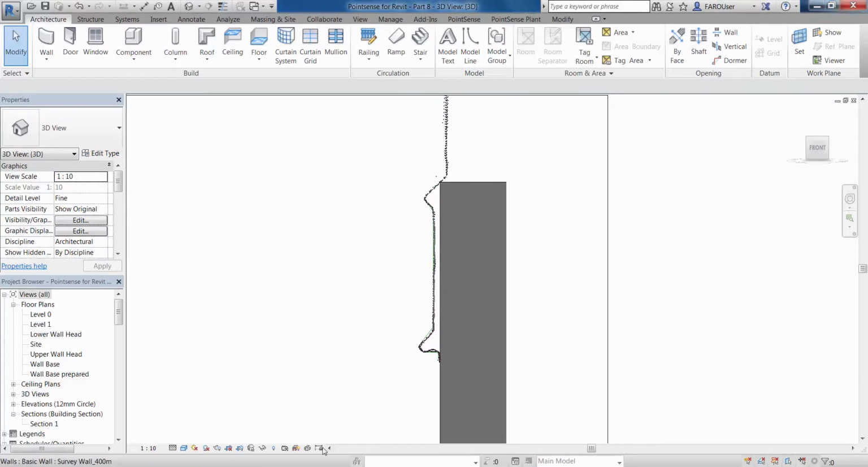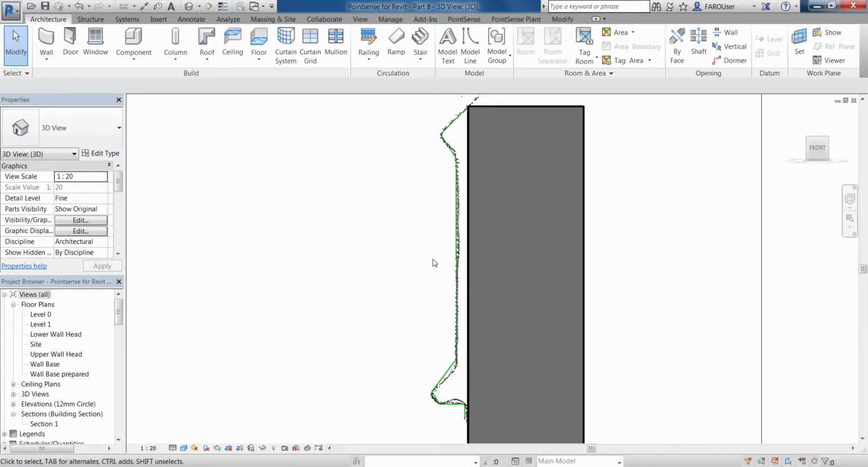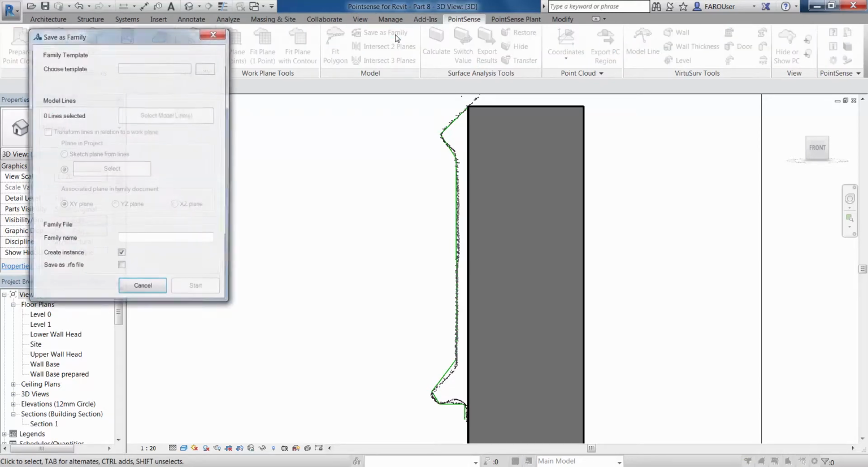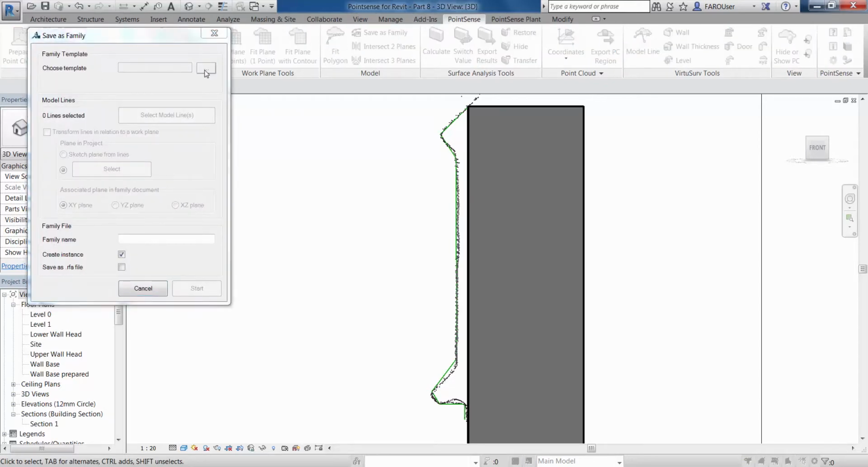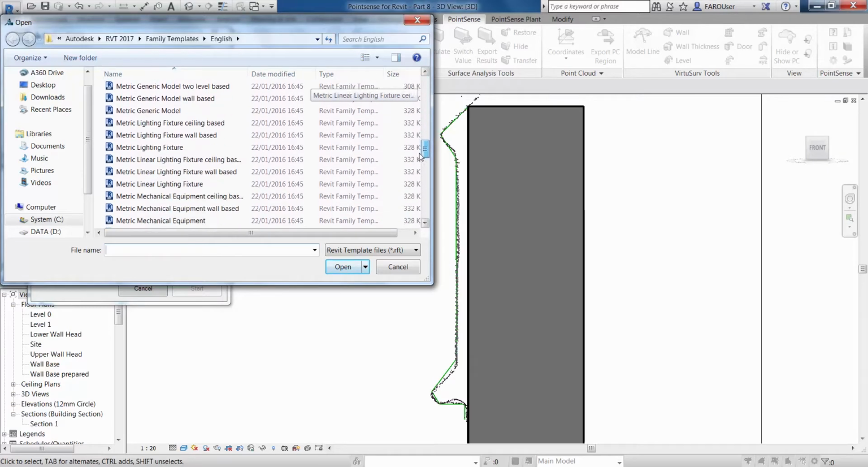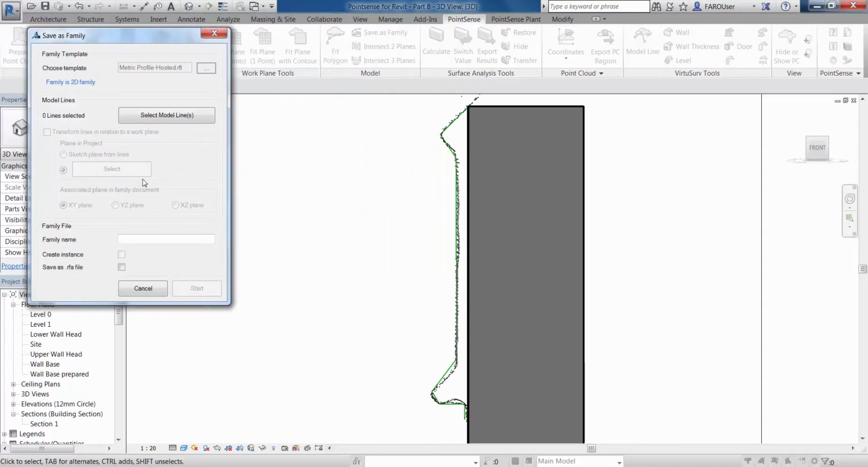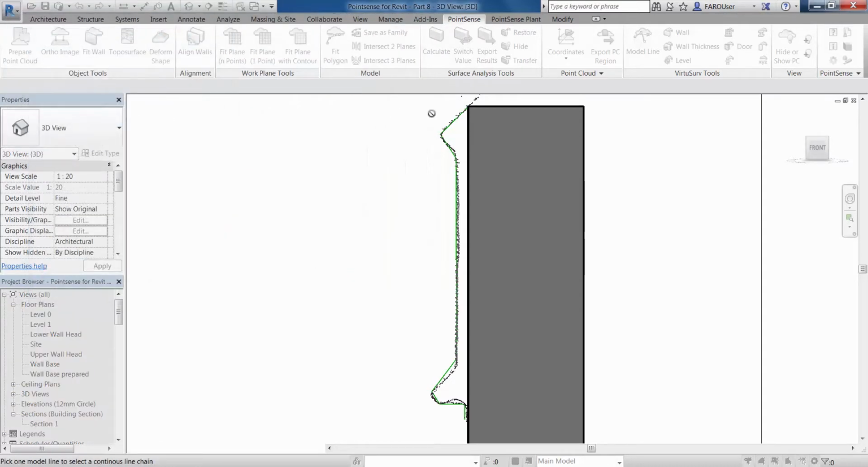I'm just going to lift the scale a little bit here so we can see this line a little bit clearer. And then I'm just going to go to the point sense ribbon and we're going to go to the save as family icon. In here now we're going to choose a template to save this line to. So I'm going to choose a metric profile hosted. Click OK.